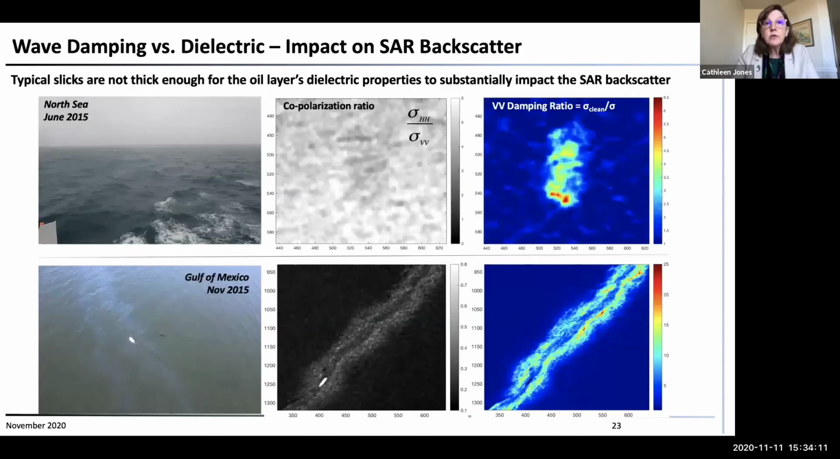The other thing I want to show from the comparison between data that we acquired in the Gulf of Mexico in 2015 with the data we acquired in the North Sea in 2015 is the damping ratio here. This is a damping ratio, and you can see a lot of structure.